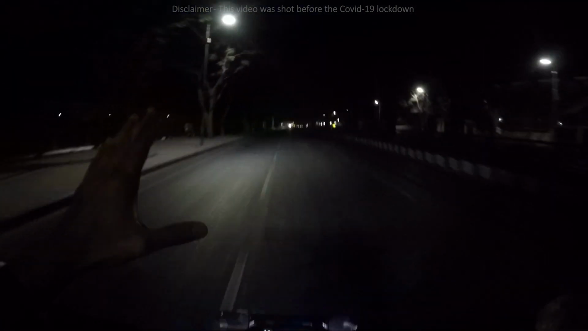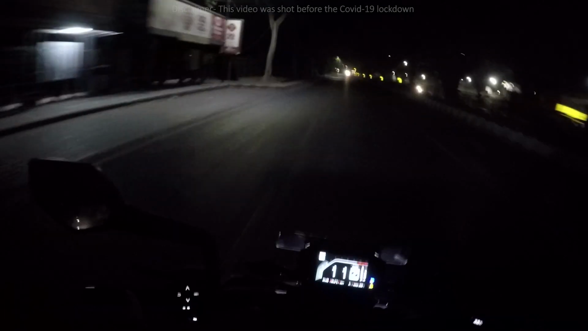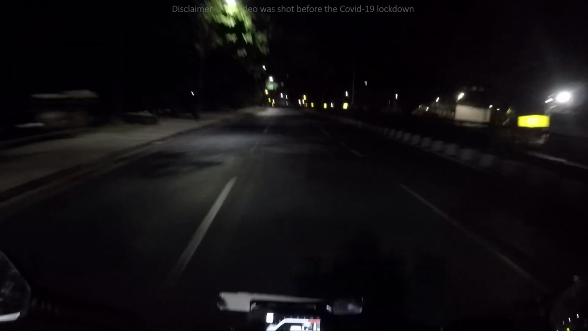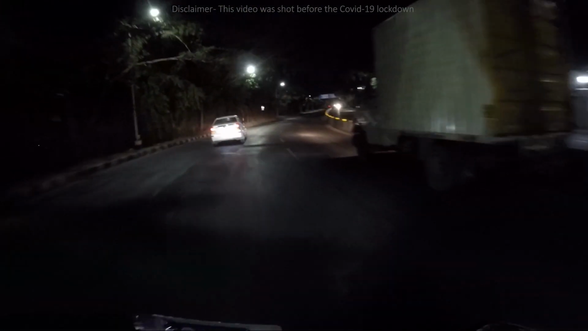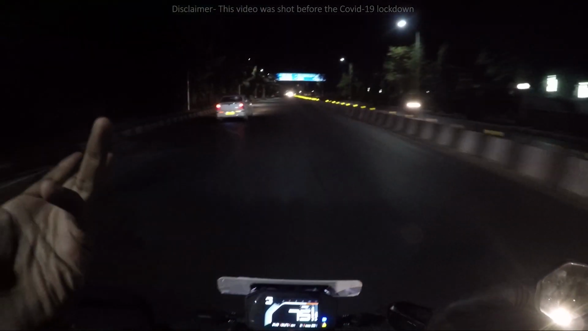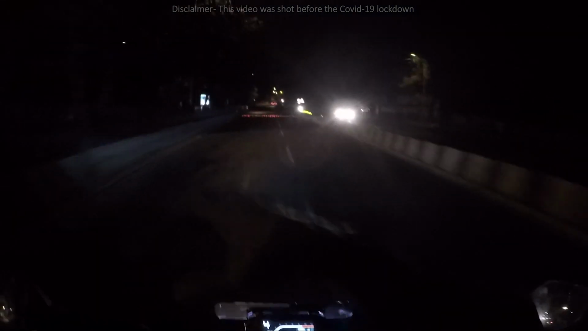As you can see, I'm on 4th gear, 5th gear, 6th gear. I'm not using the clutch, right? Quick shifter is awesome, man. Oh, what is happening with that cab driver? He's going off track. This is how Bangalore looks in night.